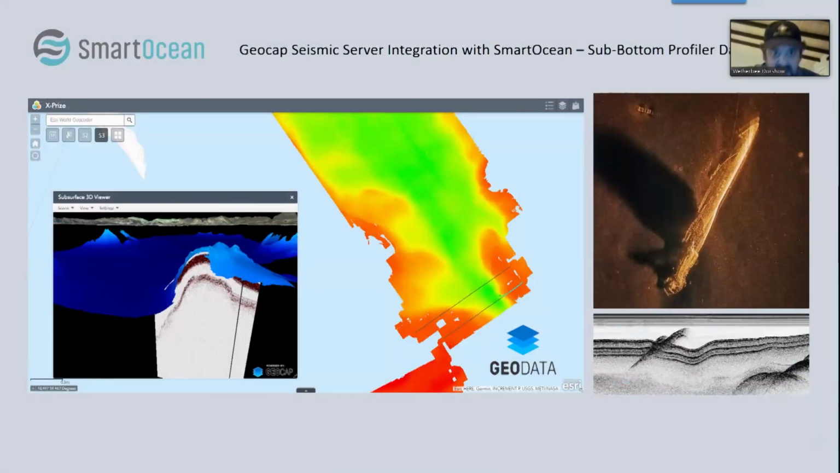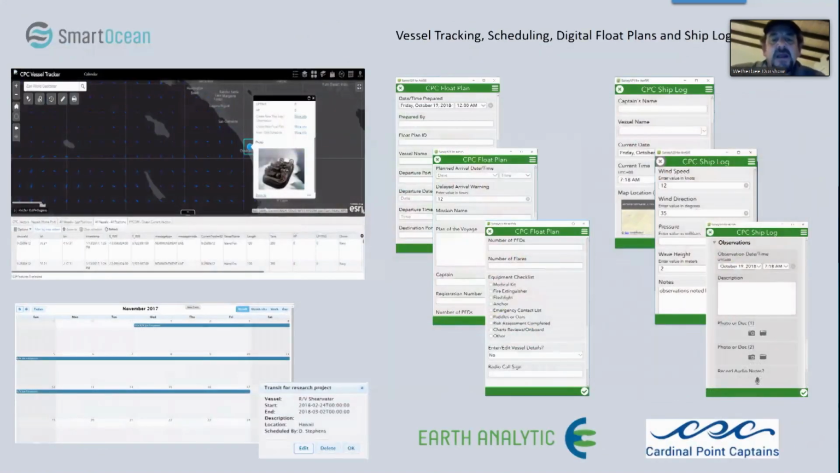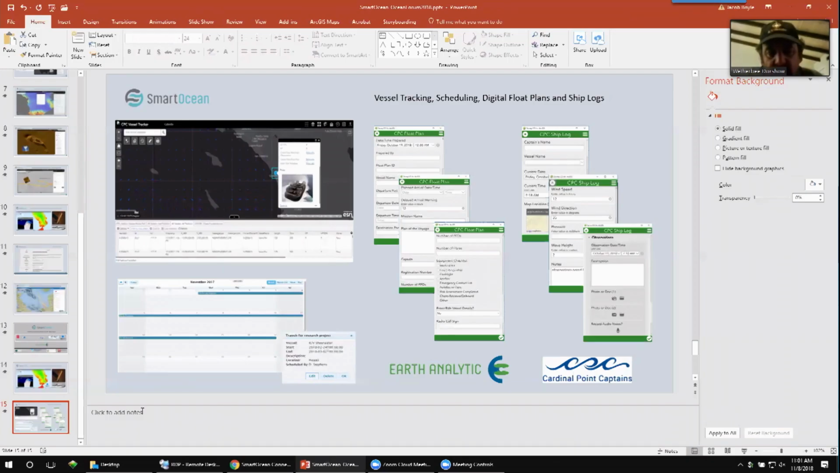And we already touched on this one, so I'll just skip right through, but this, again, is one of those examples. And then some of the apps and tools we're developing. I don't know how much folks have talked about Survey 123 and mobile in the ocean space, but trip logs, flow plans, scheduling, tracking, all of this stuff. This is what Cardinal Point Captains and Earth Analytic have been working on, leveraging the platform to be smarter about ways to record information and that sort of thing. So to wrap it up, I think we could go back to the web app if we have a minute here.